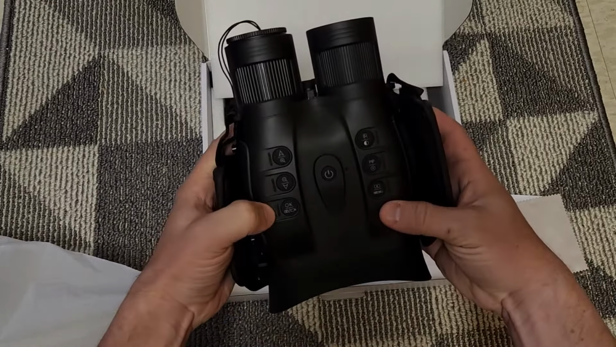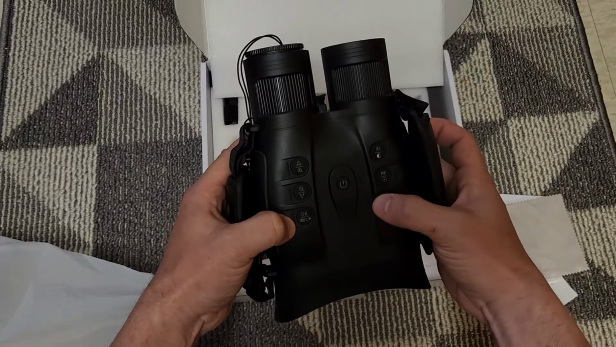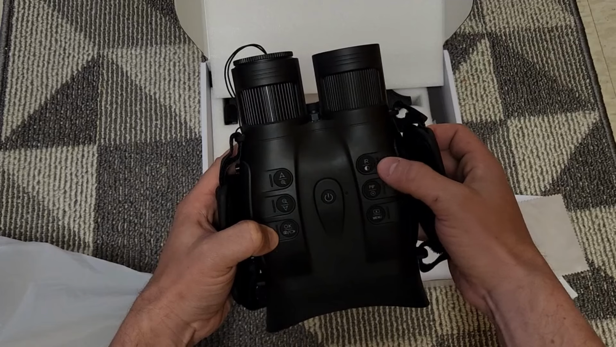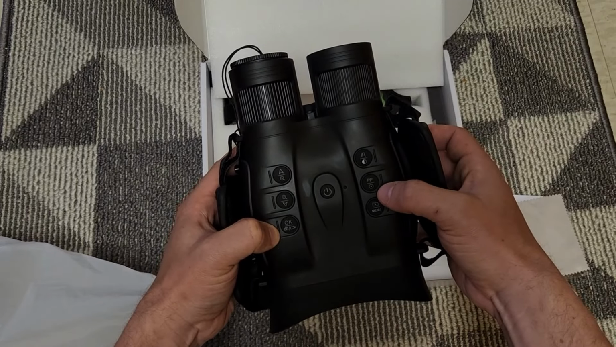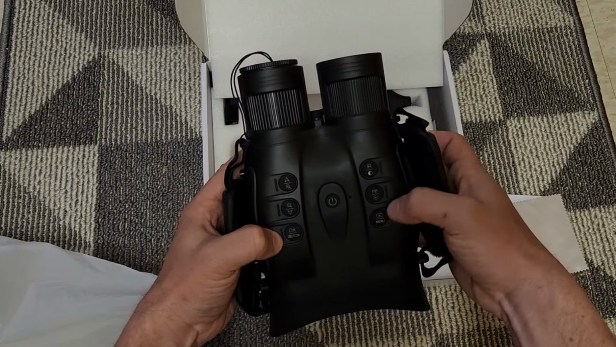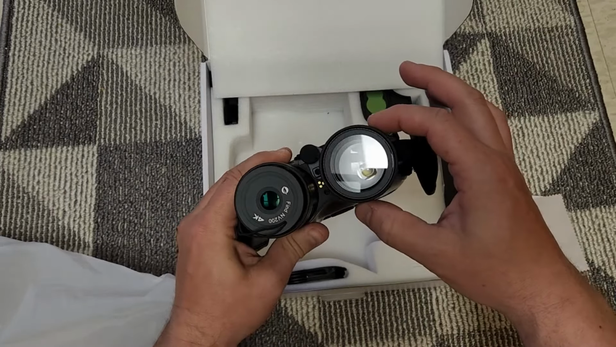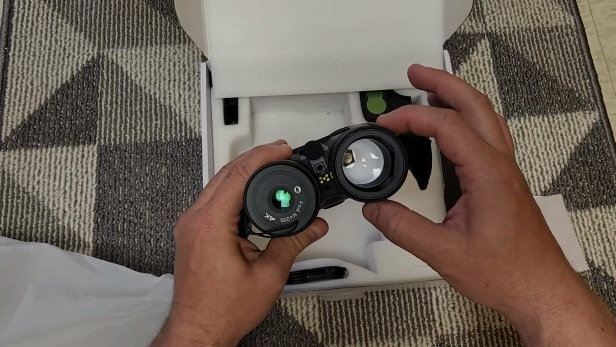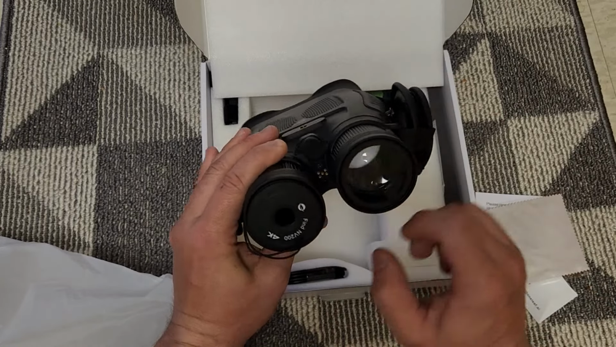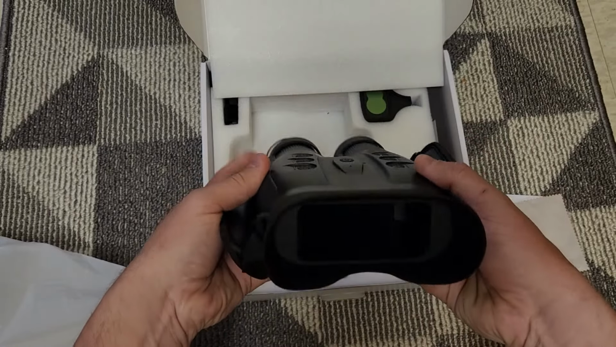Okay, sweet. So we've got all the buttons on top, zoom in and out. You've got your record buttons, power, IR, picture-in-picture, and a laser, I think. What's not on? Menu. And looks like that's the IR here, a big one, so that should give us plenty of throw. And then we've got the lens there, and looks like maybe a spot to attach a rangefinder.